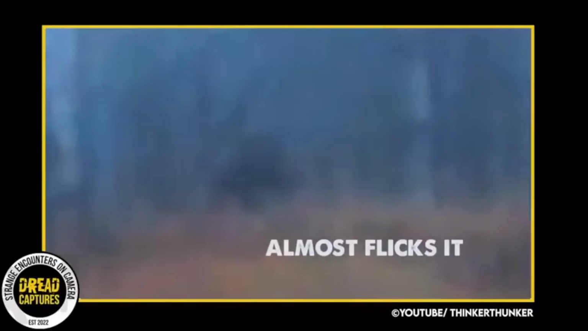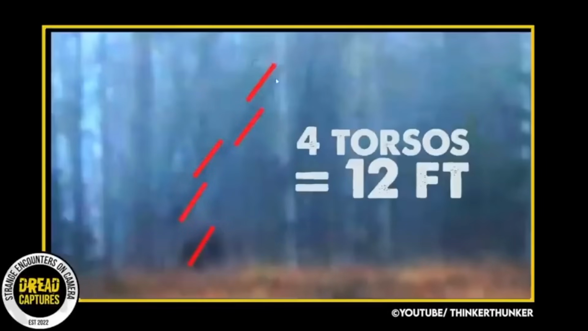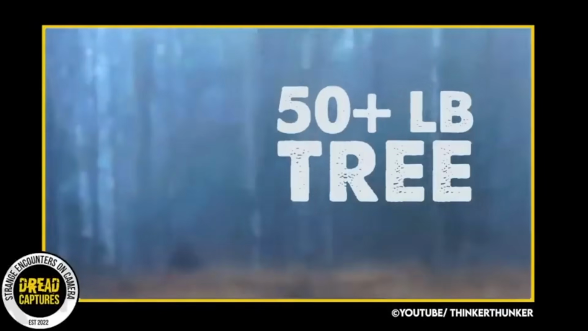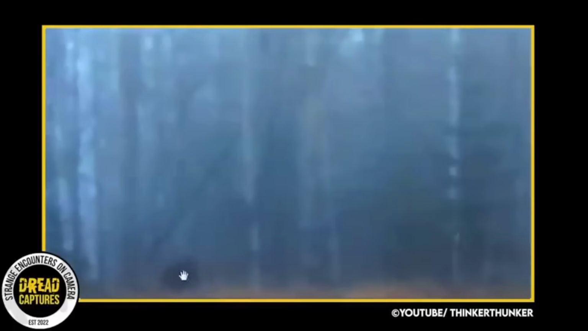Some viewers have even said that the tree is fake, but he goes on to explore the dimensions of the tree and the weight, and is able to determine that the tree being thrown is at least 4 meters long, or 12 feet, and weighs 50 pounds. And he places a lot of emphasis on these being very, very conservative figures. He even offers up a rebuttal for those that say the tree is fake.